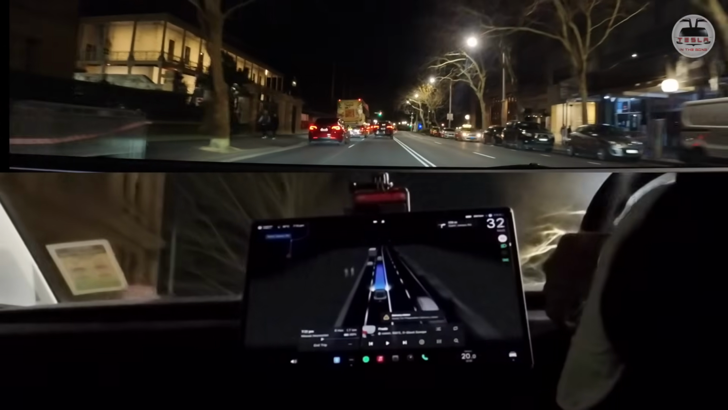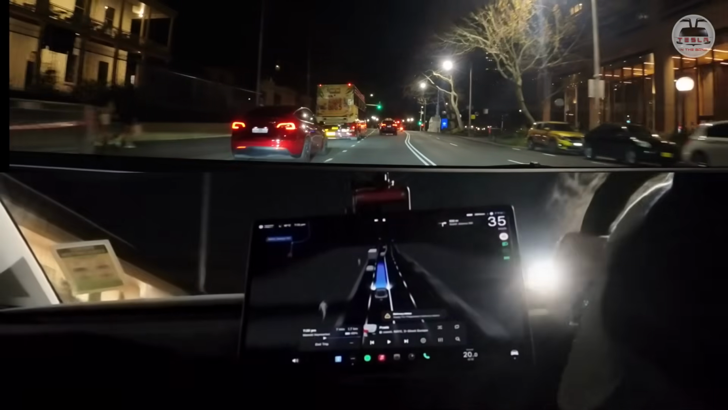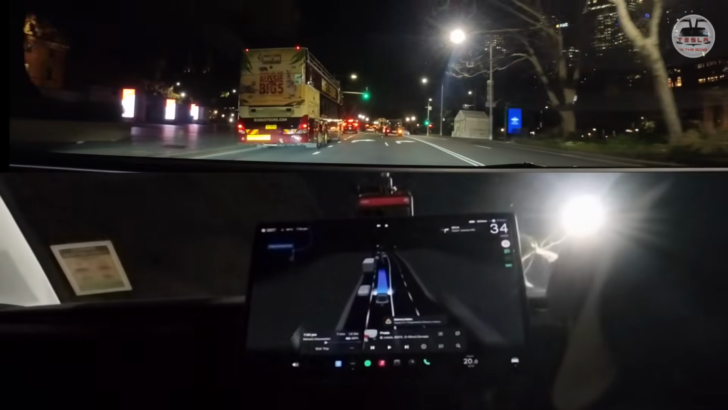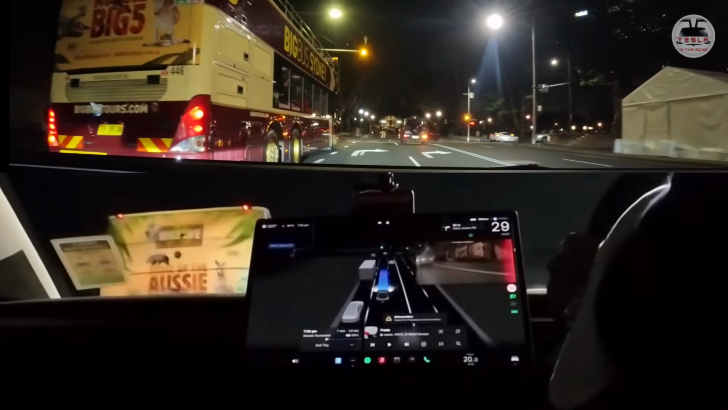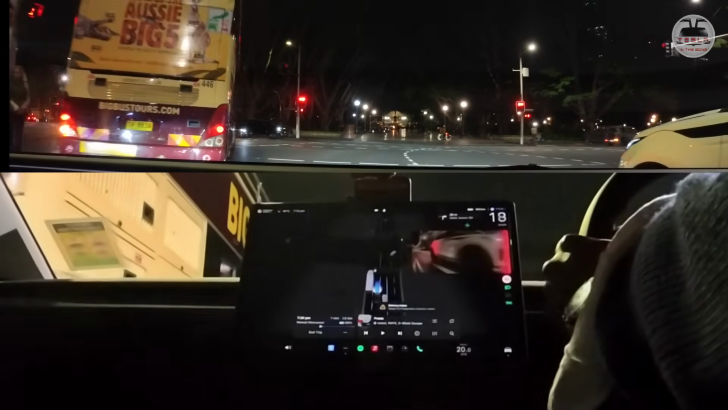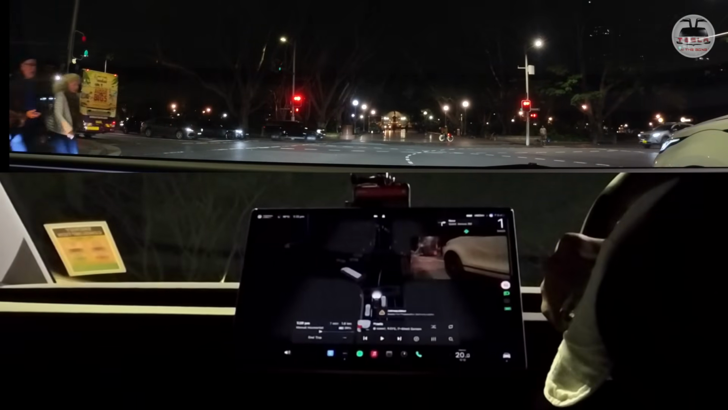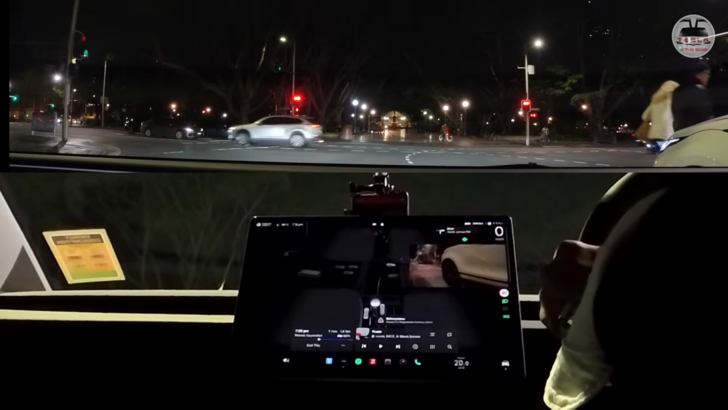So this road is a little bit tricky. We have to turn right, but we shouldn't be taking the right lane. We should be in the center lane, and then we have to take the right. I'm going to be ready to stop the vehicle. Yep. Okay, that's a red, so we are ready to stop there. So that's all good. The car stopped by itself. I did not do anything. We're still in FSD.